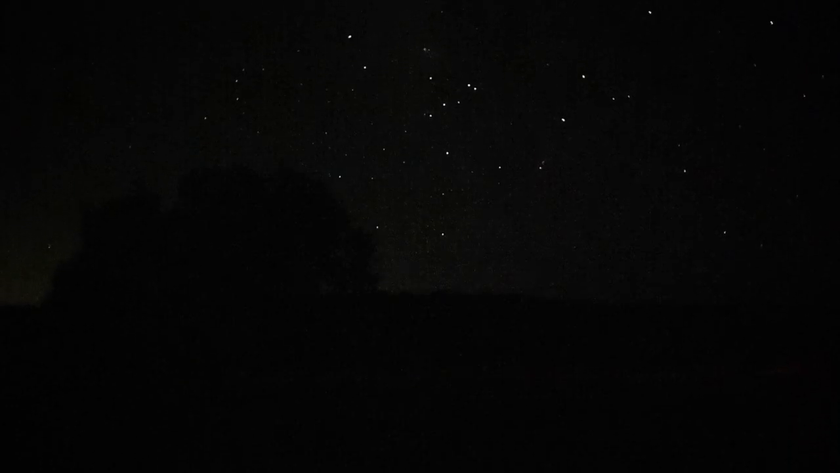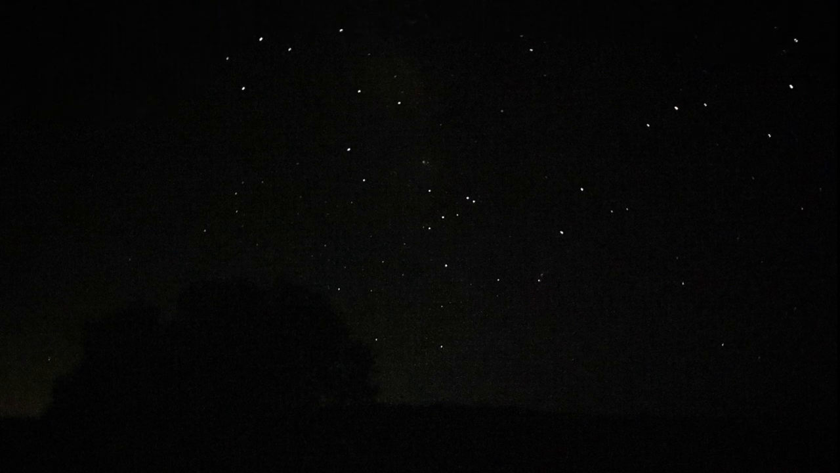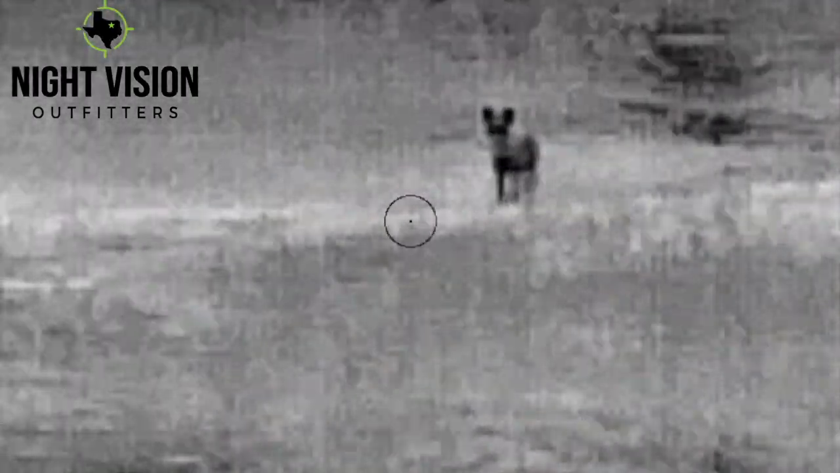With this Texas heat, I didn't head out for my first hunt until 10:30 p.m. I hunted a creek where I had great success in the past. 5 minutes into the call, this fox came rushing in. I wasn't given permission to shoot foxes, so he got a pass.